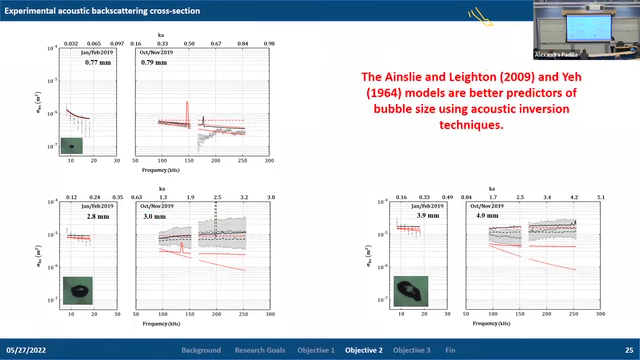And with that, I want to highlight that when we start looking at the individual models in comparison to the data that we collect themselves, in general, across the wide band of frequency ranges and for the bubble sizes that we see, both the Ainslie and Leighton model and the Yee model are better predictors of bubble size using acoustic inversion techniques. And this is what allows us to better understand which models we want to use when we look at using these for acoustic inversion